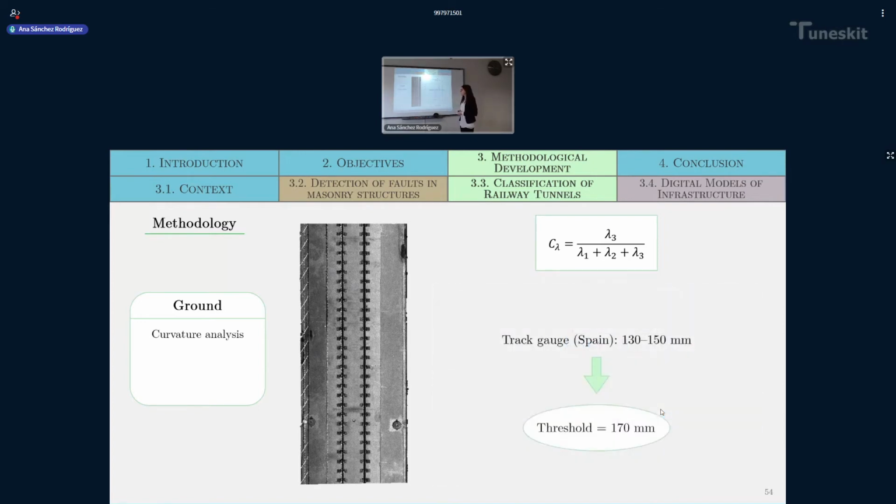Taking this into account and knowing the track gauge, the normative track gauge in Spain, a threshold of 170 millimeters is applied in order to obtain as many possible rails as peaks were in the previous graphic.